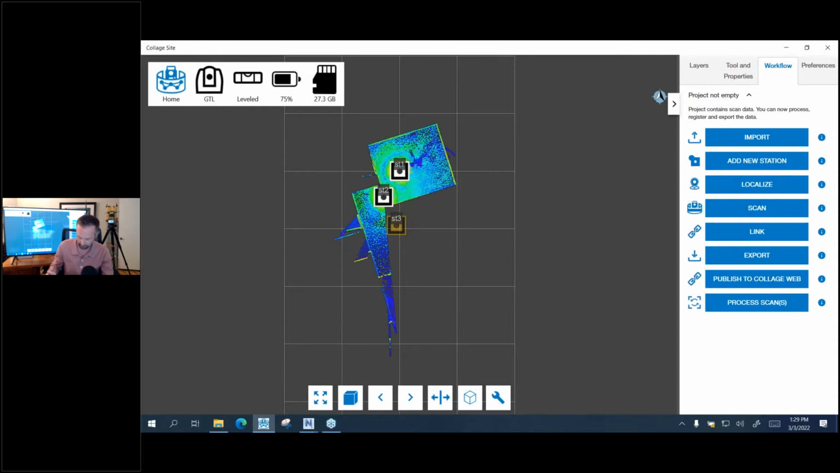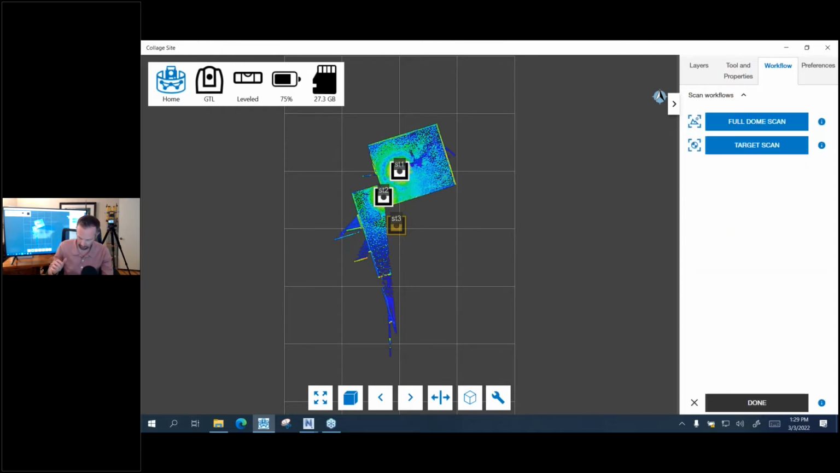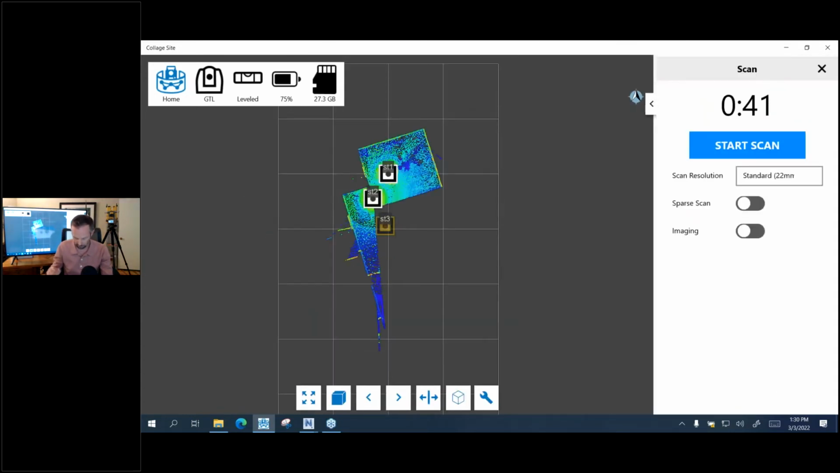So let's go ahead and click scan. Your options are full dome or target. We're going to stick with full dome. Your options here, you can see in your drop down, are fine or super fine. I can choose images, on or off. And then sparse scan mode. What that means is that our registration software, much like most registration software, doesn't need all of the data to register two point clouds to each other. It just needs enough, right?